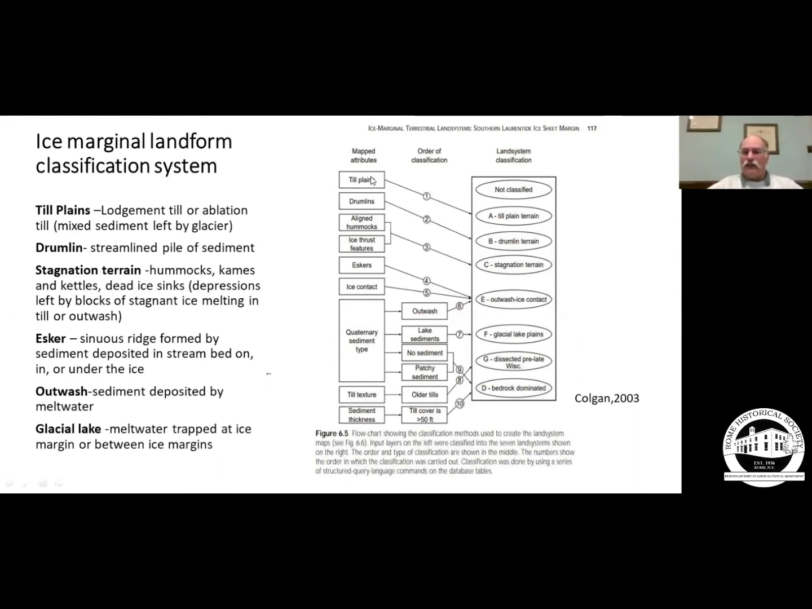The till plains, till plain terrain, is sediment left, and it's generally mixed sediment, left either on top as the ice melted down or plastered to the bottom of it as the ice rode over something. So there's lodgement till or ablation till. Lodgement at the base, ablation as it melted and filtered down on top of the ground as the ice melted.